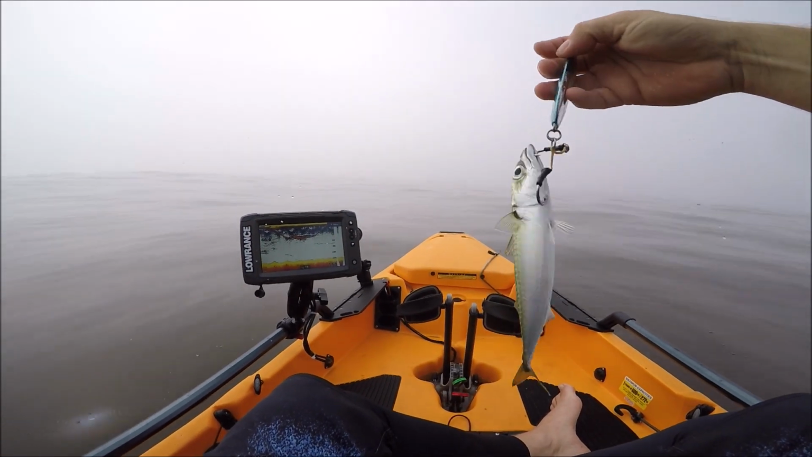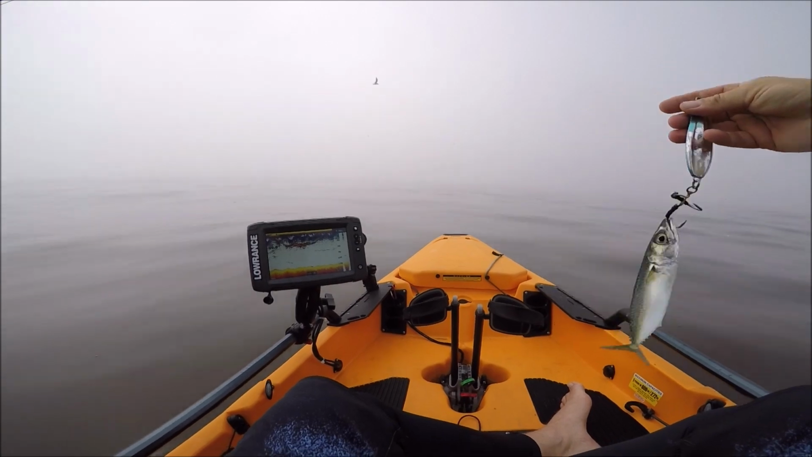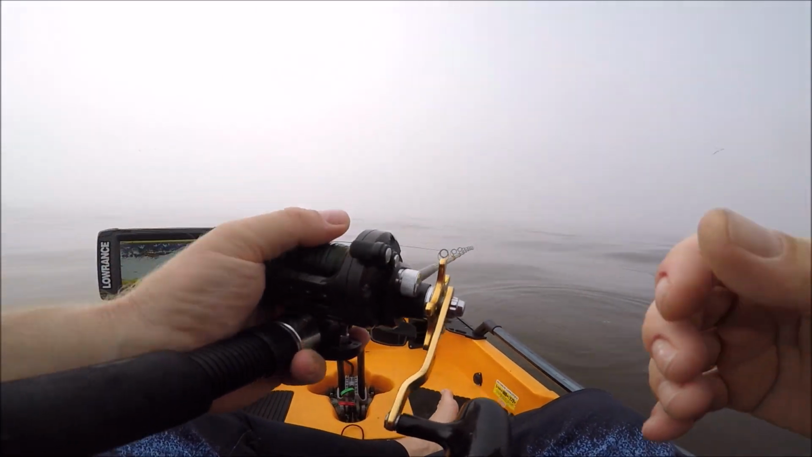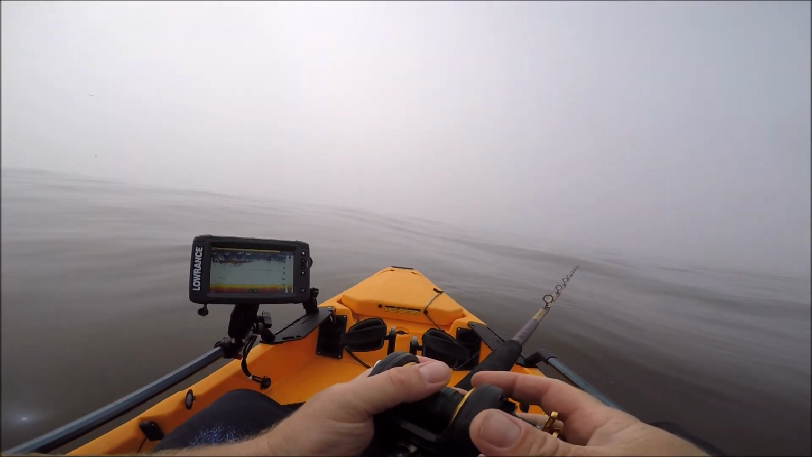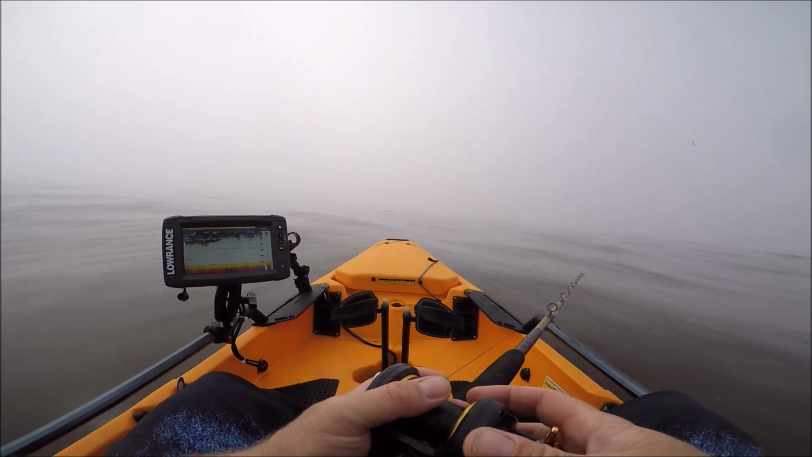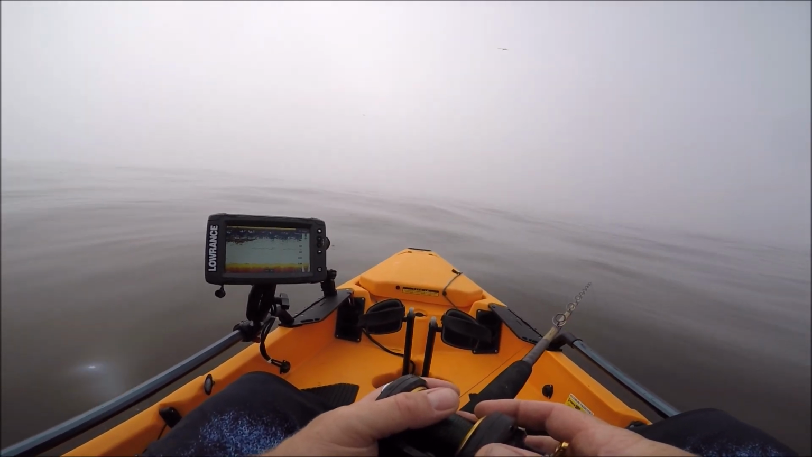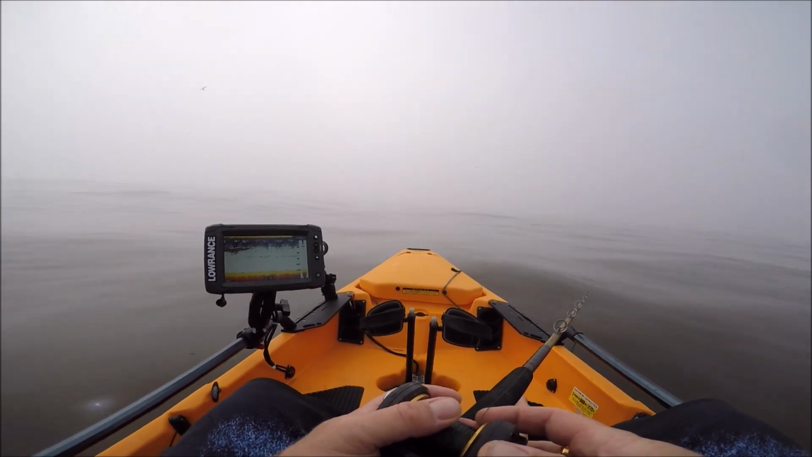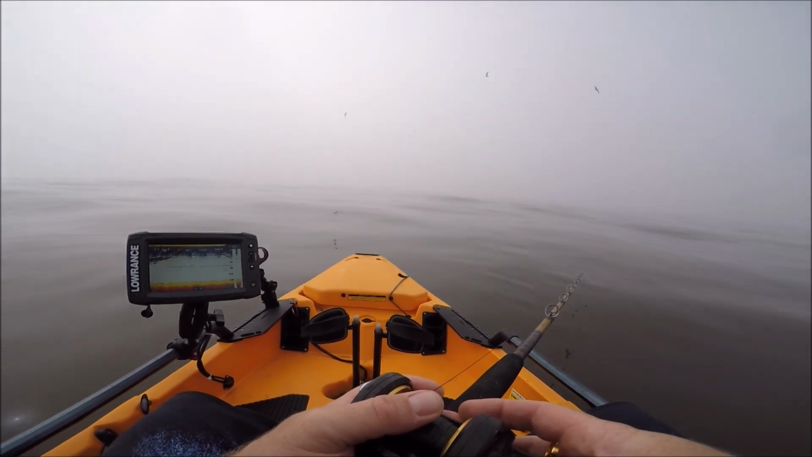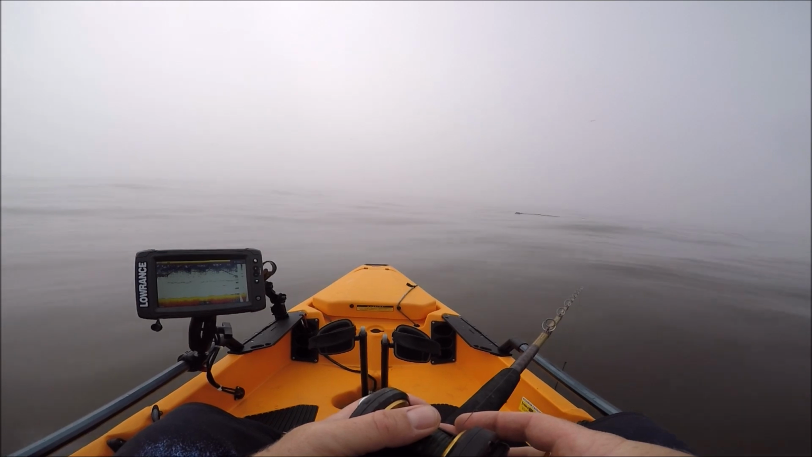All right, we got a snagged greenback on here, kind of weirdly snagged. I'm just gonna go ahead and leave that on there and drop him back down. Just gotta be careful that my Carolina rig doesn't drift underneath me and get tangled with my jig here, but got birds just diving all around. Looking pretty good. Big old dog here.